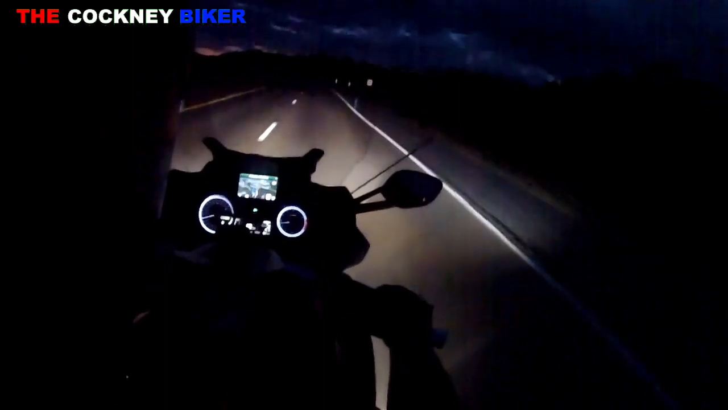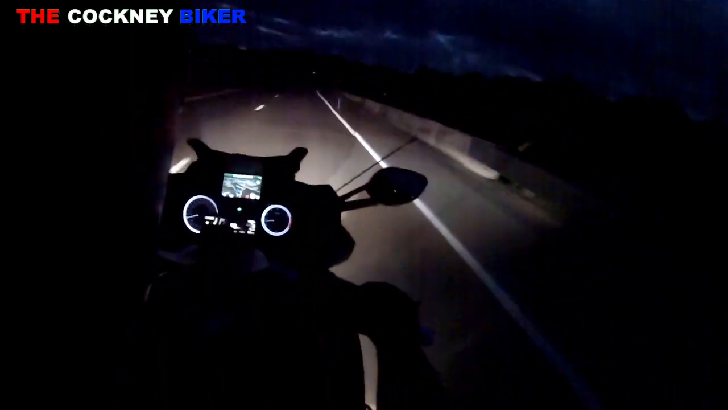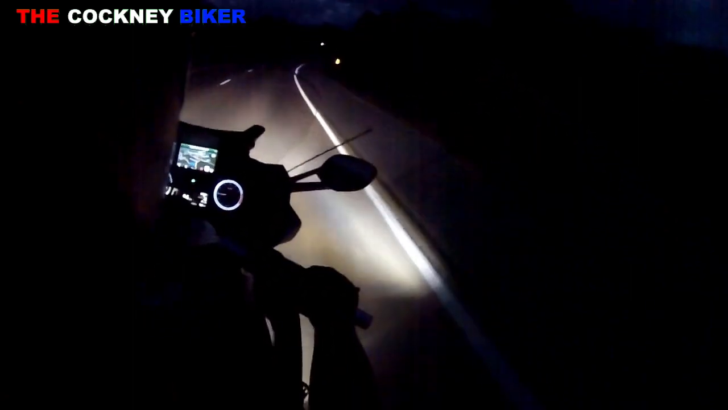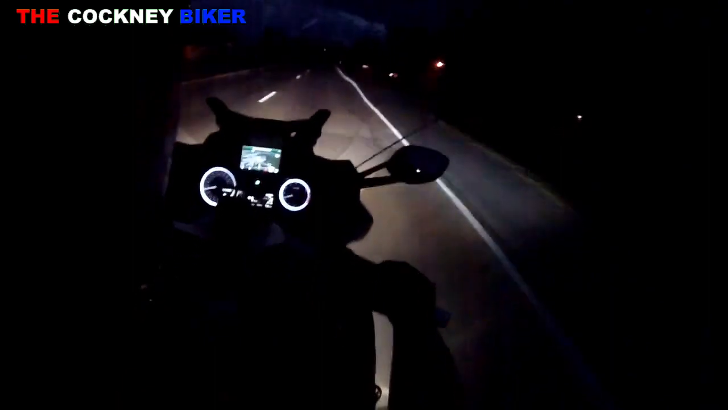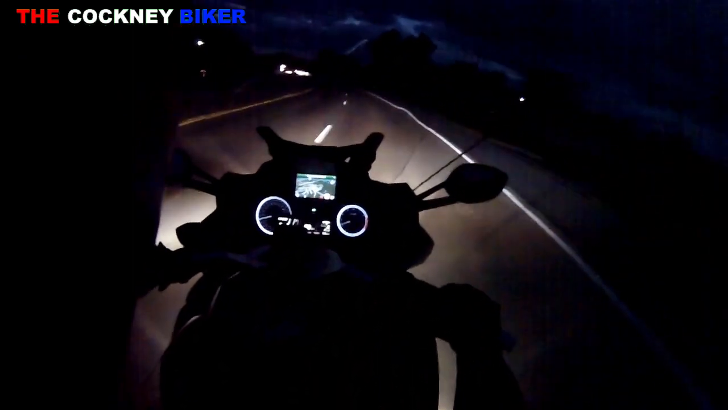Right, what I'm doing right now is taking a bit of a nighttime run on Cherry here because I want to check the lights and make sure the lights are decent. Now these are adaptive headlights, which means that as the bike turns, the lights turn in the direction the bike is going to go. And so far it's doing a pretty good job. I want to get her out where there are no street lights or anything, and test the high beams, see how well they perform.